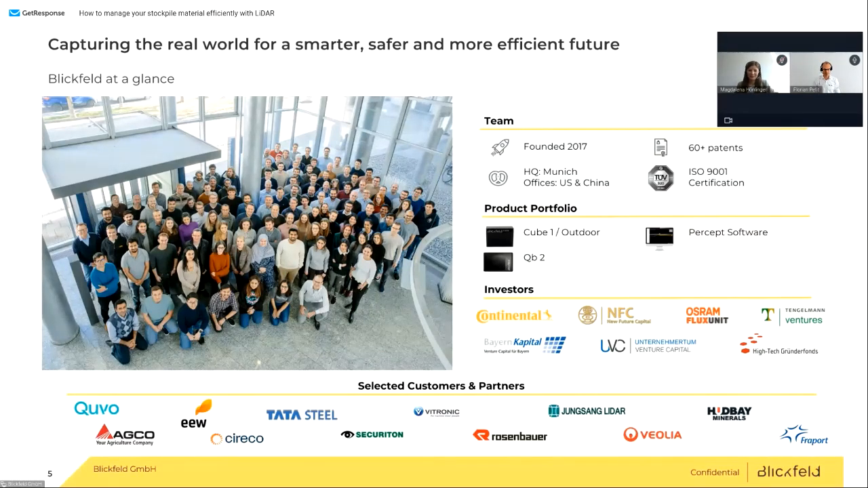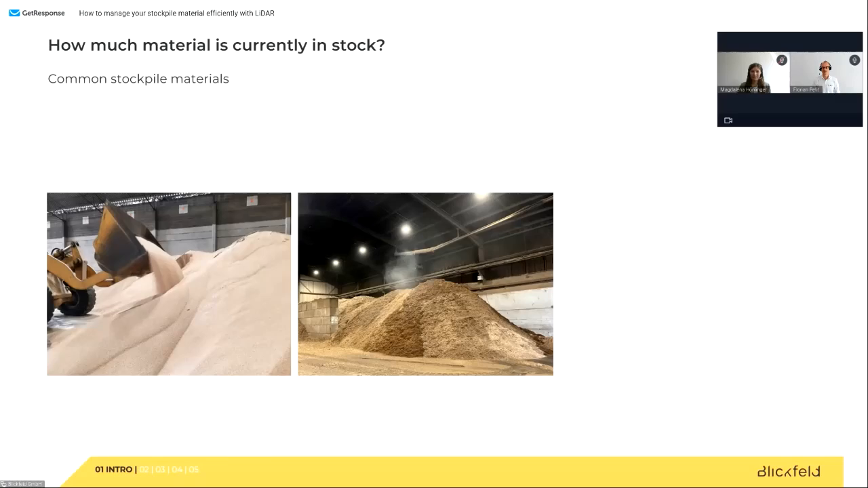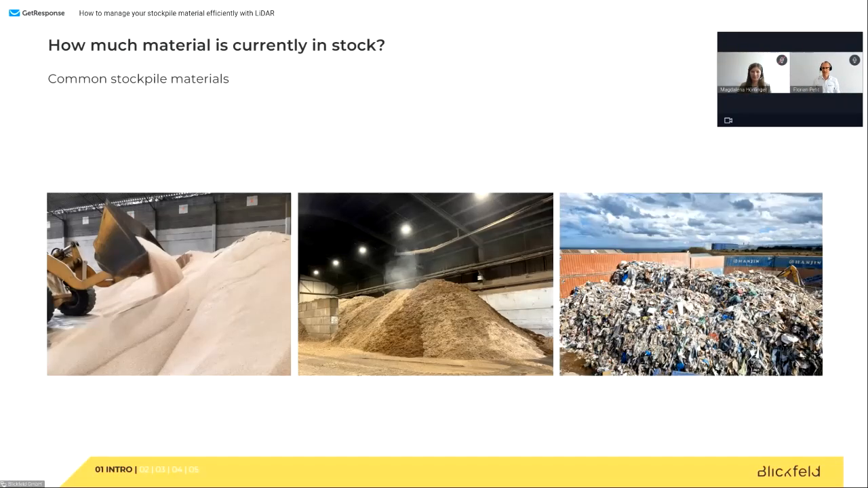And let's jump right into the topic of stockpile management. What is a stockpile? You see here a stockpile. This is actually a fertilizer stockpile, which is just filled here with a wheel loader. Another stockpile could be this, for example. This is wood chips in a recycling factory, actually in Great Britain. And last but not least, this is also a stockpile. Actually, this is trash, but trash is in the meantime a very expensive and valuable resource. And this is stored in stockpiles. And actually, these are just 3 examples.